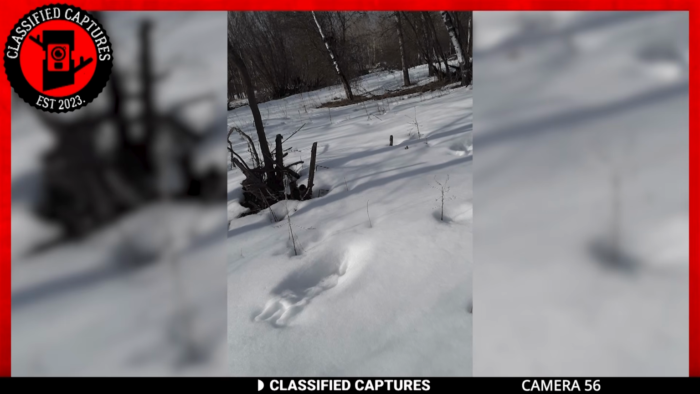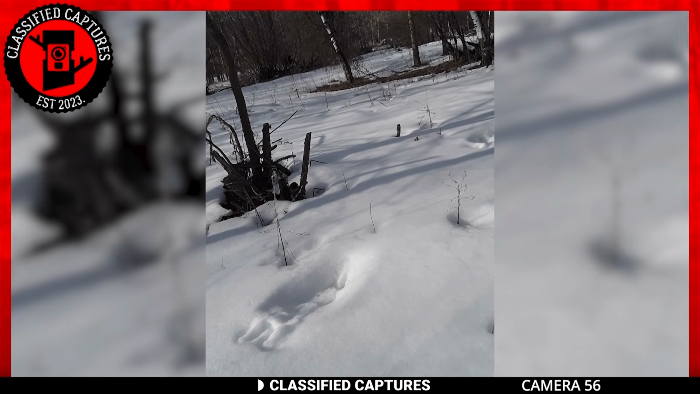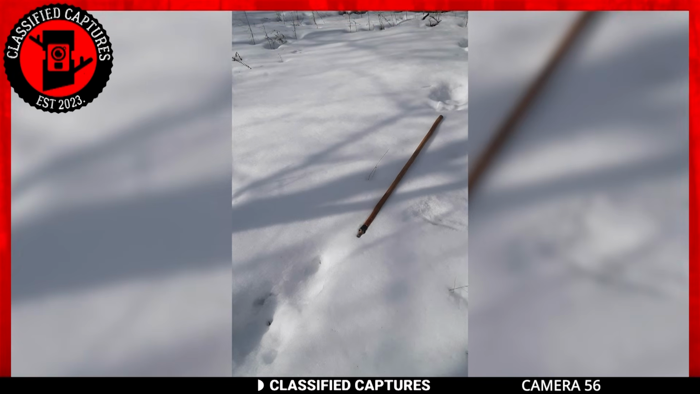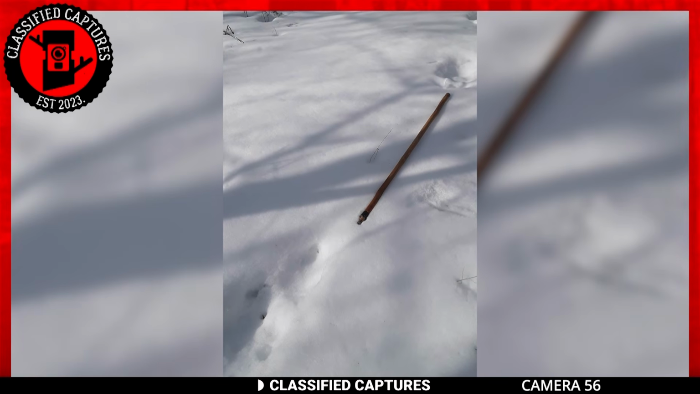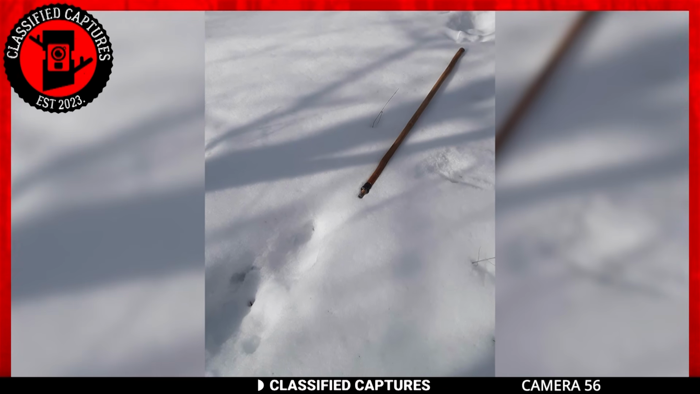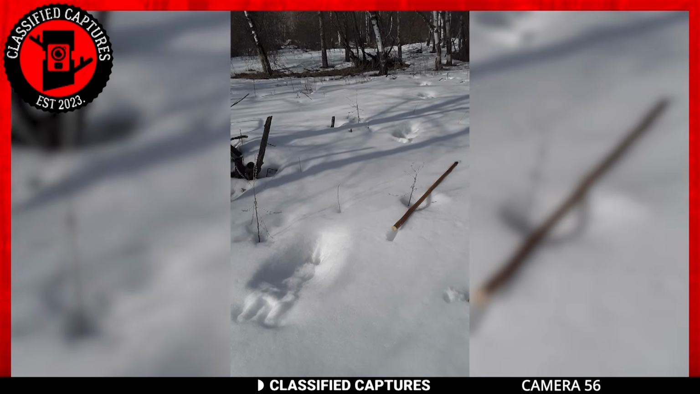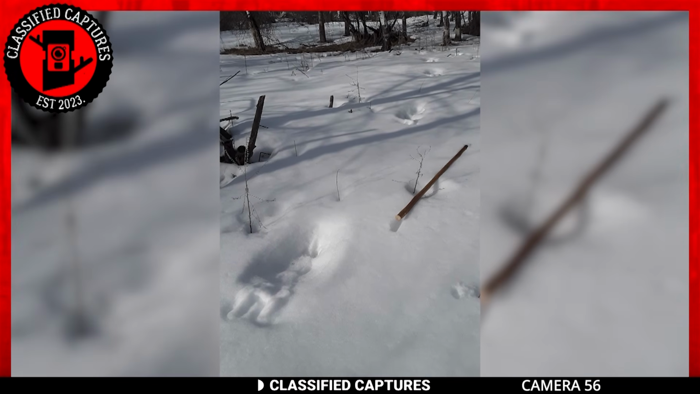They tried following the tracks, but it led them into the woods, and since it was getting late, they aborted the mission. But you have to wonder, what creature could have left behind those perplexing tracks with only 3 toes, and was the presence of the stick mere happenstance or intricately linked to this mysterious enigma? Share your thoughts with us in the comments section.